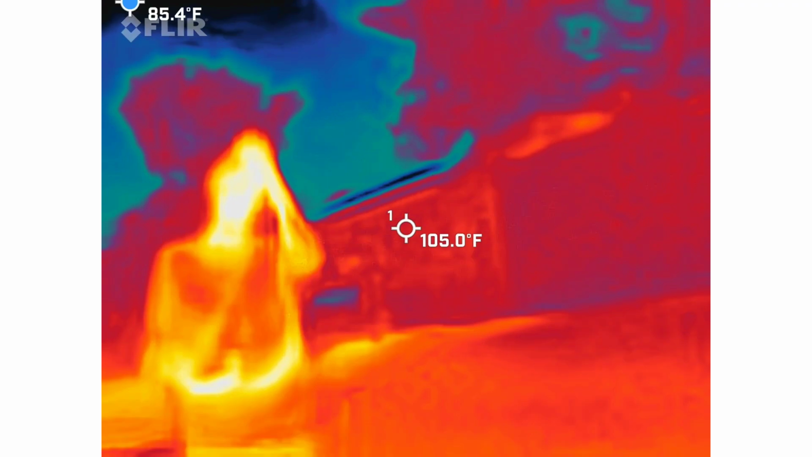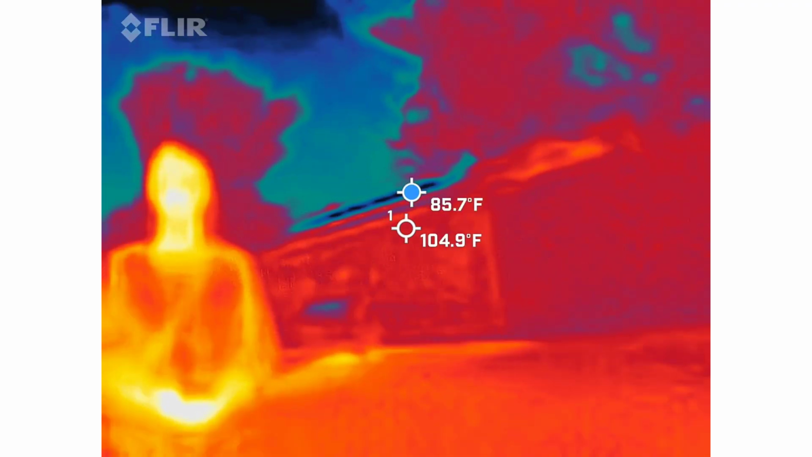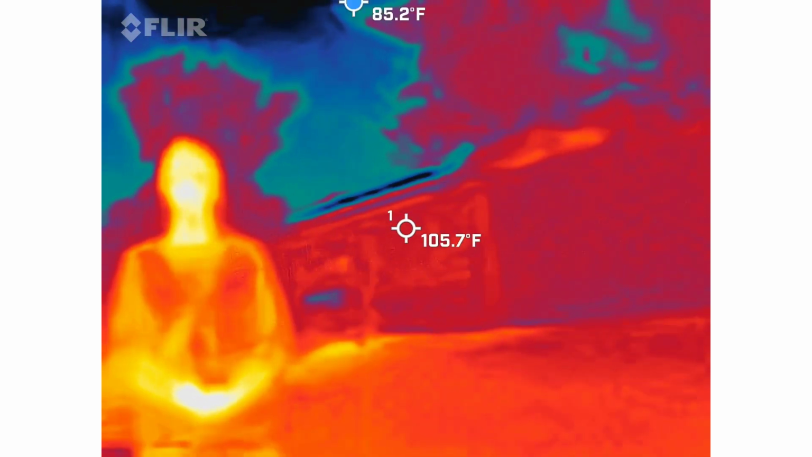Okay. The other thing you're going to try to do is keep the sky out of view. It's going to be difficult in most locations, but we're going to try. The reason why is that blue dot goes up to the sky because there's no surface. So it defaults up there on purpose.